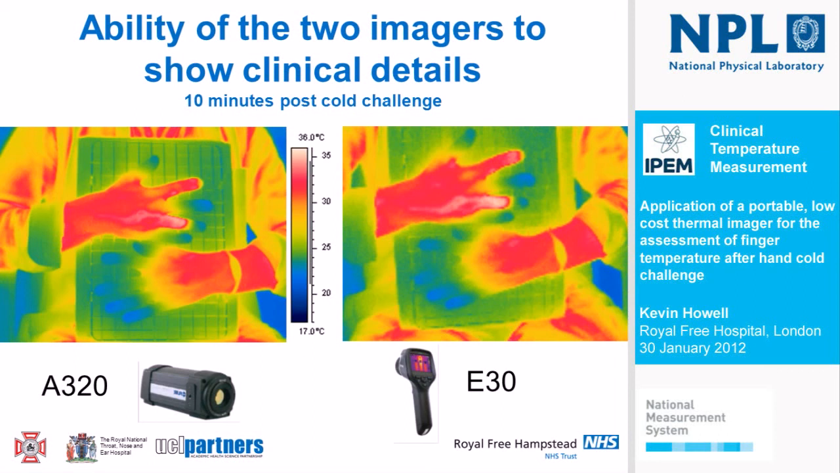But I put these images in to demonstrate that although we clearly have lower resolution with the E30 device, we can still tell useful clinical information in the lower resolution, less expensive camera. This is the beauty of thermal imaging. A picture speaks 1,000 words. And although radiometric accuracy is important, to be able to see the image and see the overall scenario is also very, very important.